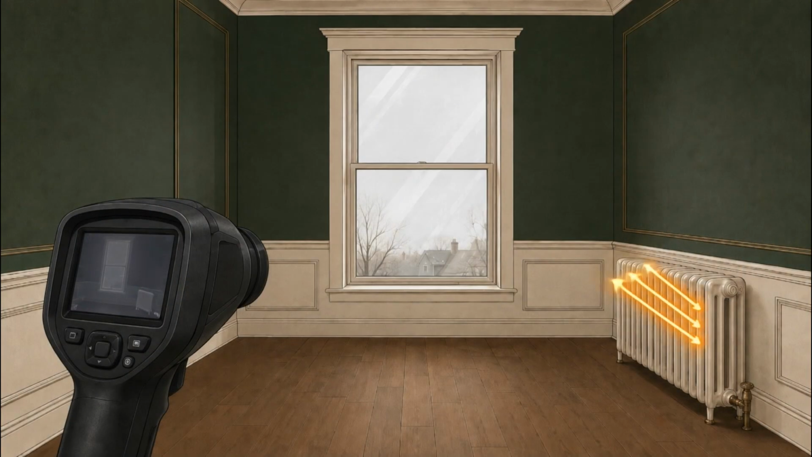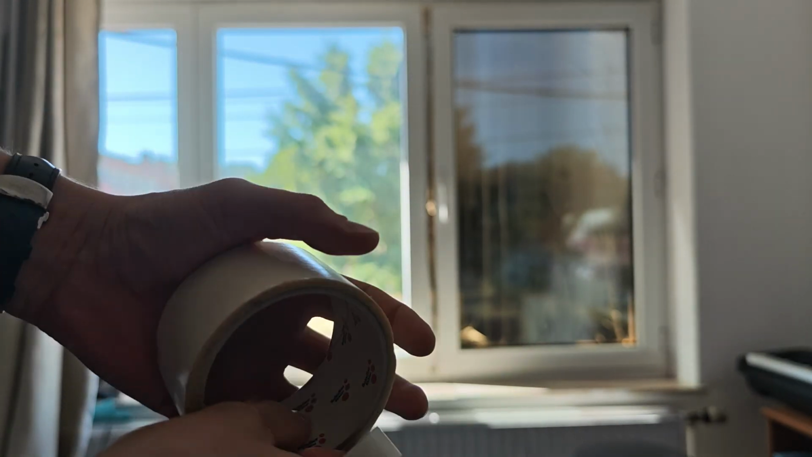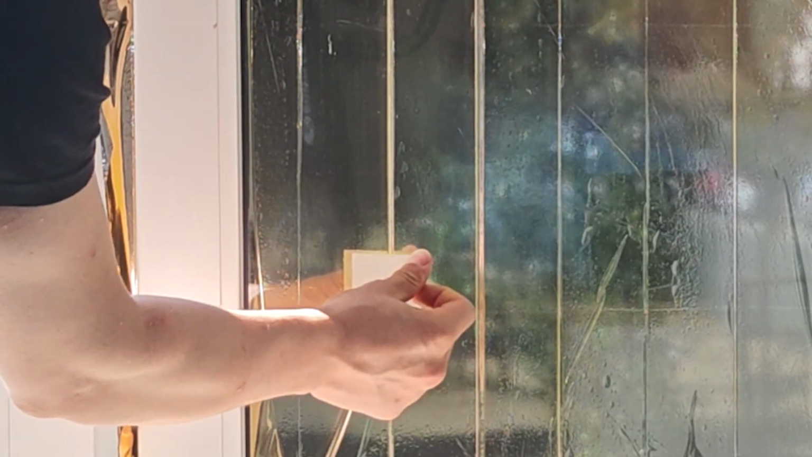But glass is an awkward surface for a thermal camera. It can reflect infrared energy from the surroundings, which makes a direct reading from the pane less reliable. That's why I experimented with white tape, trying to give the camera a more consistent surface to read. Perhaps black tape would have behaved differently, but black also absorbs more heat, so that would have created another problem.